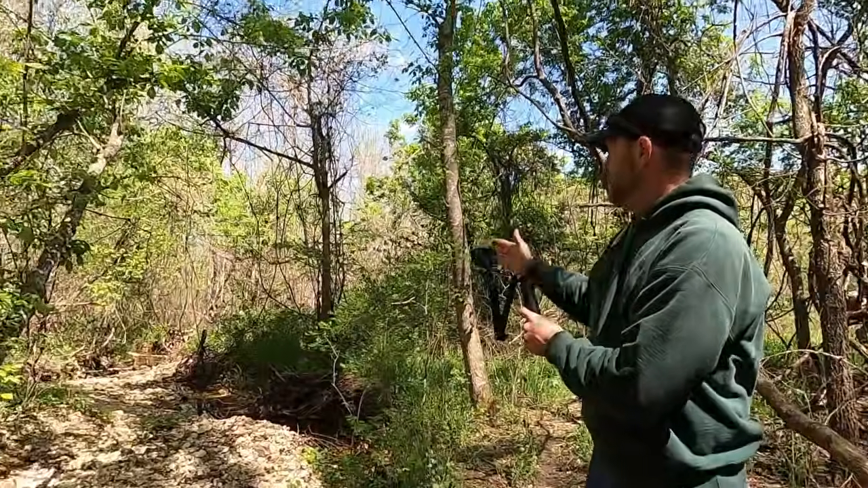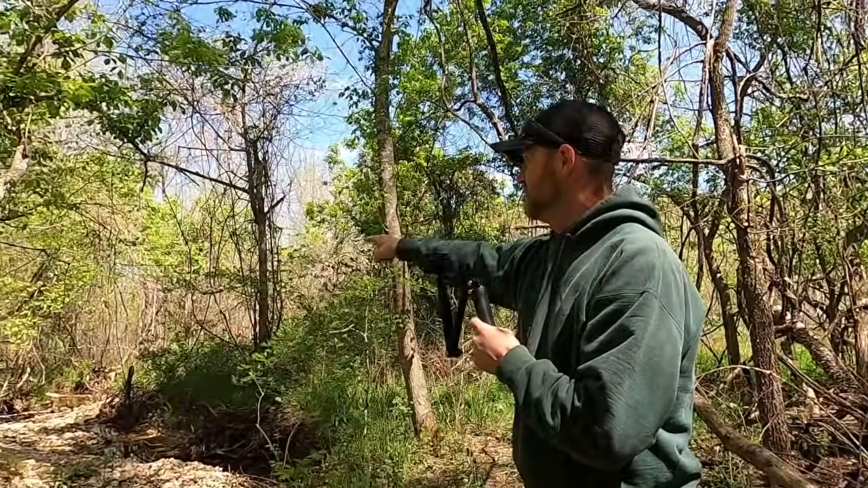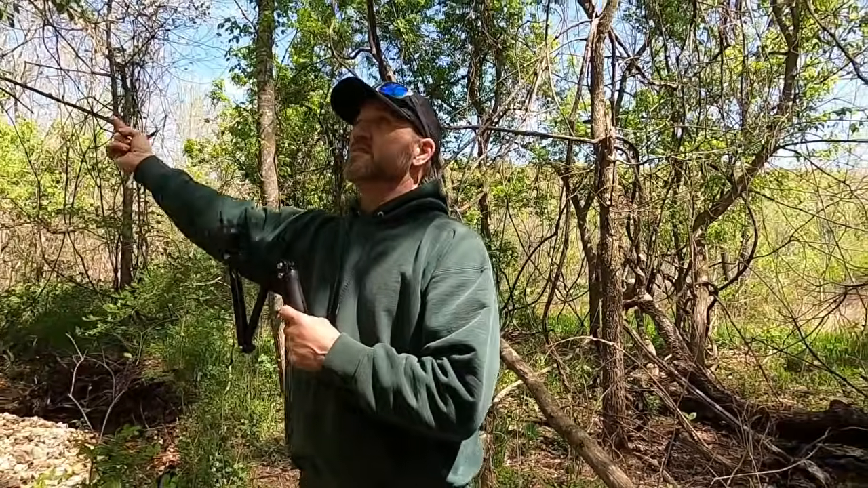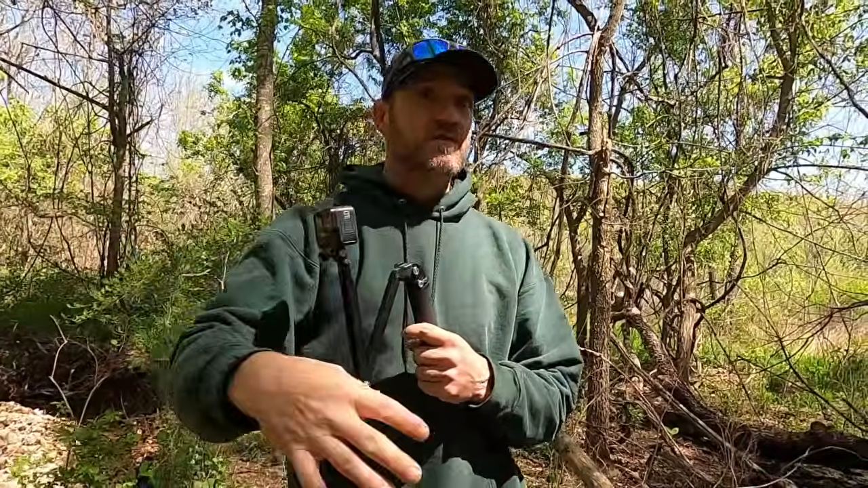So if you go right out here, remember that trail cuts back across here, right? And this cuts back and kind of follows that. So literally right down there and up that direction is where you were filming it, going right up there. And that will be the drone footage. Yeah, and then we filmed it back here.